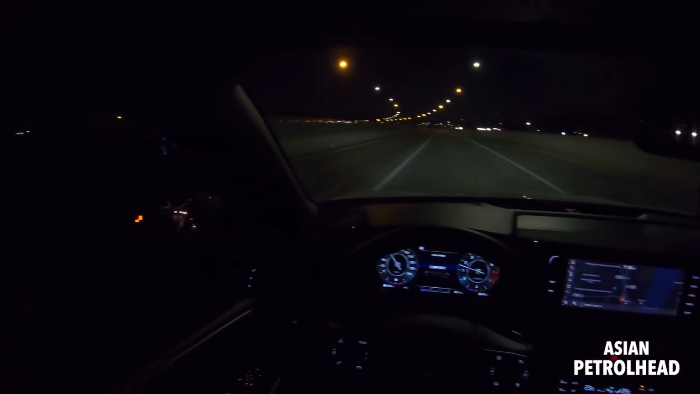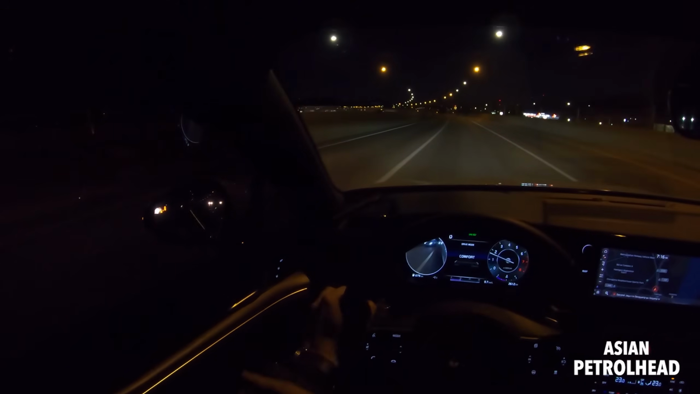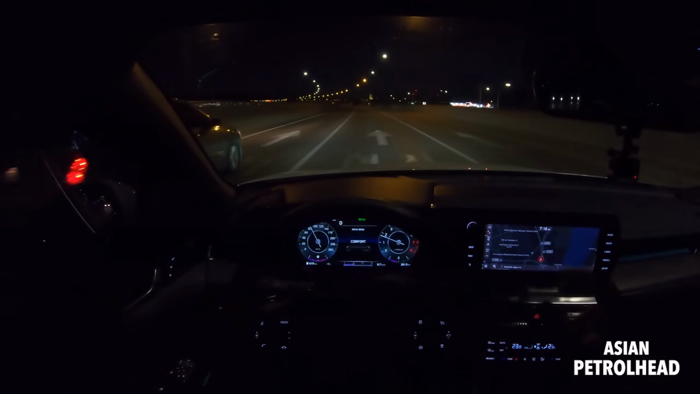Okay, let me show you again. If there's a car coming like this, it will blink on the side mirror and also let you know through the alarm. So it's a very nice system.